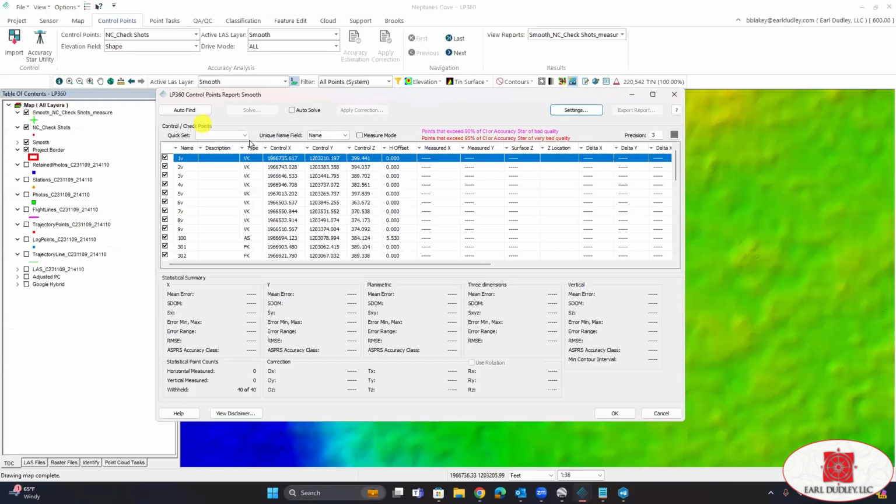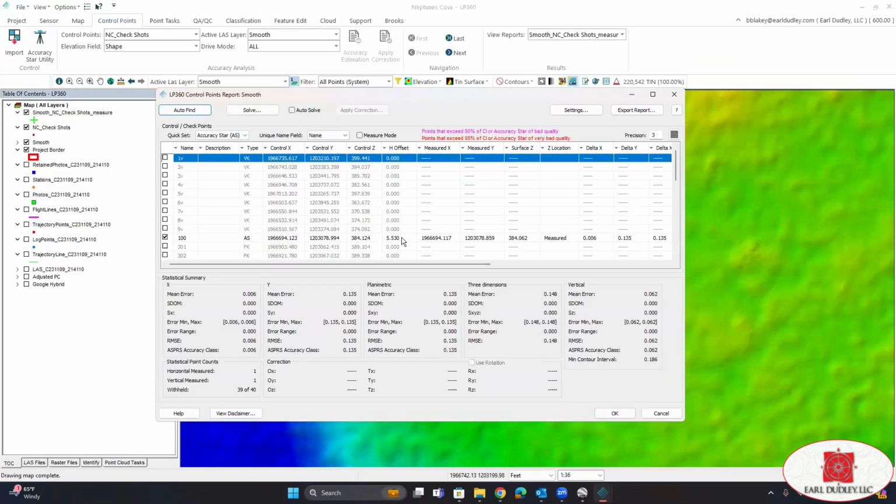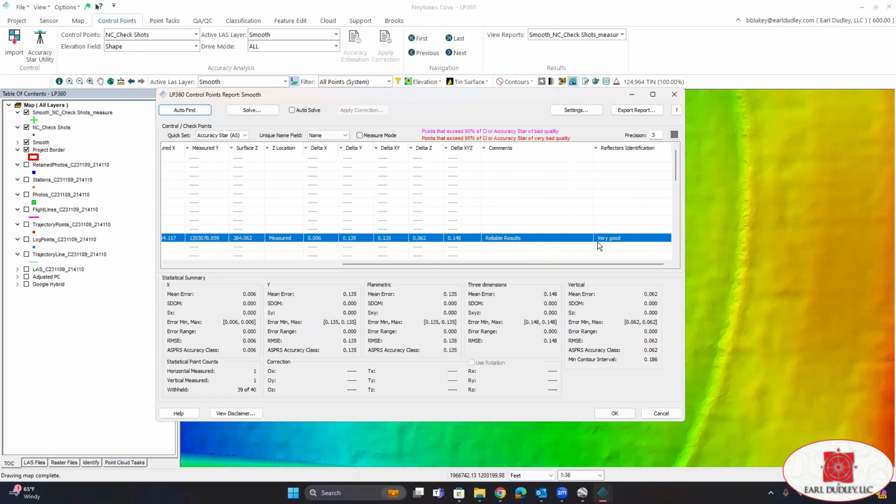And the first thing we want to do is tie everything into our control. So in the drop-down menu here, we're going to go find our accuracy star. There it is right there. Now click auto find. Okay. We can see that LP360 found our accuracy star. And we have very good, reliable results. And actually, we're tied in pretty close already.